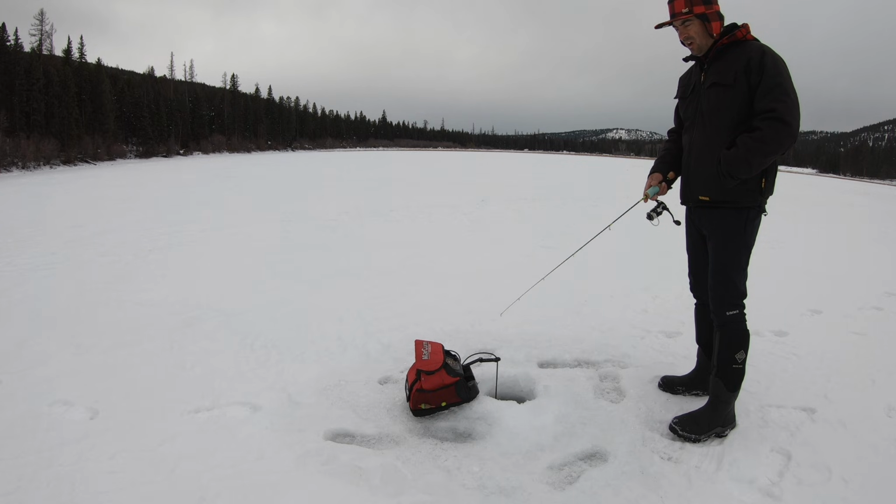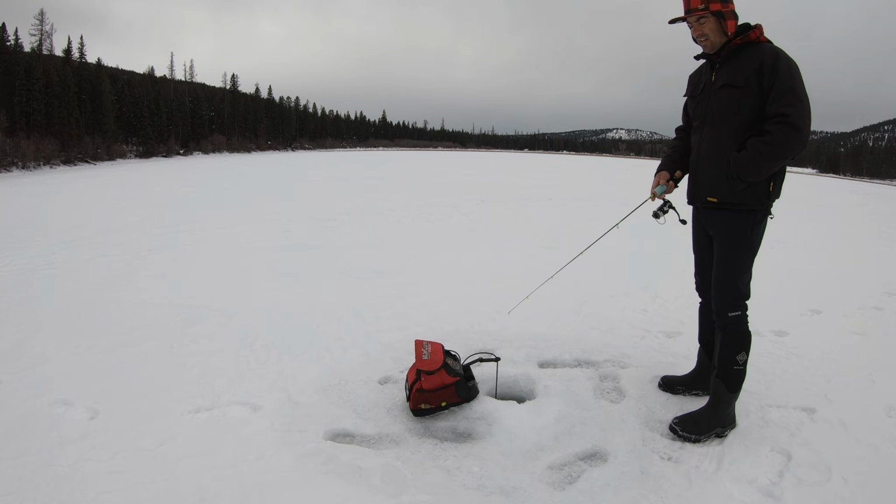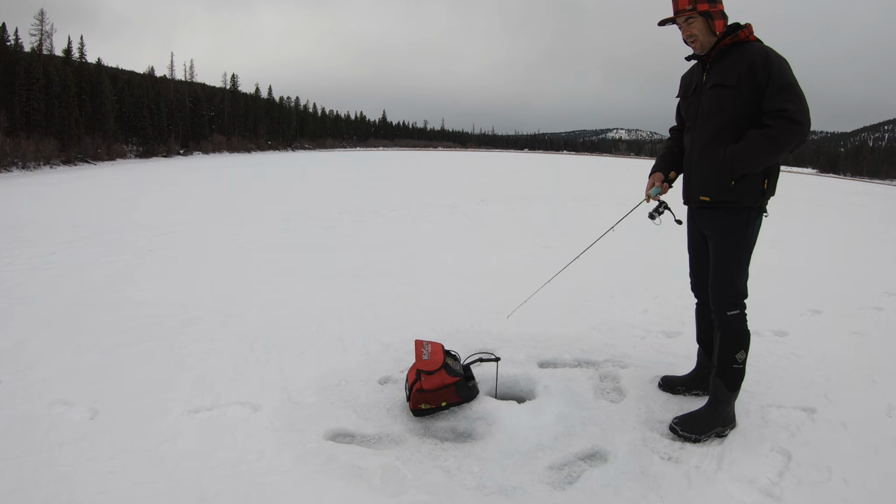Nothing's around. And I'm hopping holes every 2 to 3 minutes, and I've covered quite a few holes already, maybe 10 holes. And I've only marked that one fish that I caught, that last grayling. I haven't even marked another fish, so I might have to move out into deeper water to see if the fish have moved off this weed bed into some nearby deeper habitat.